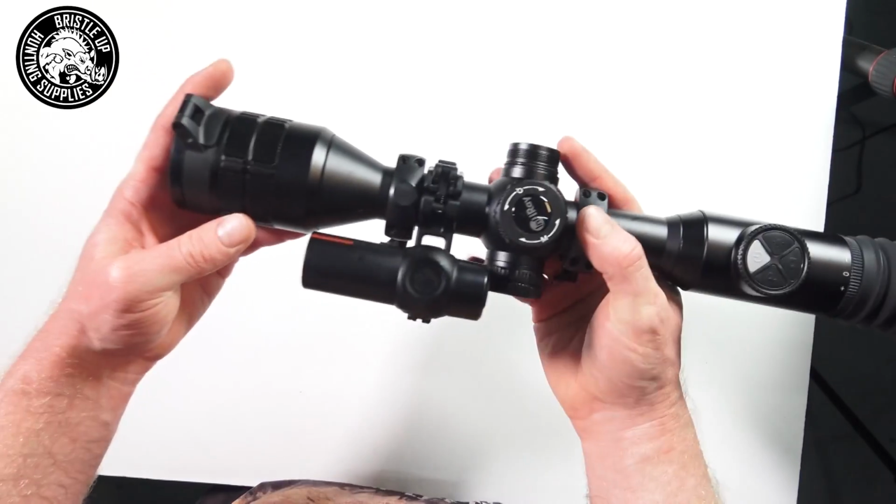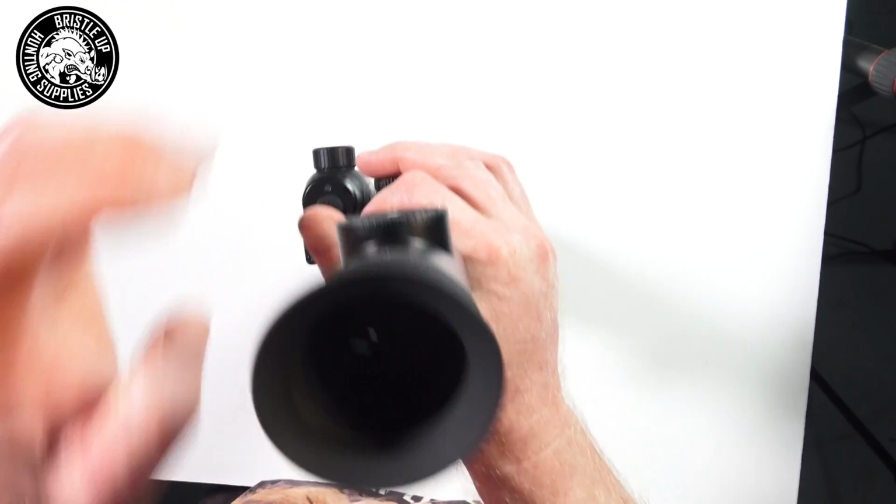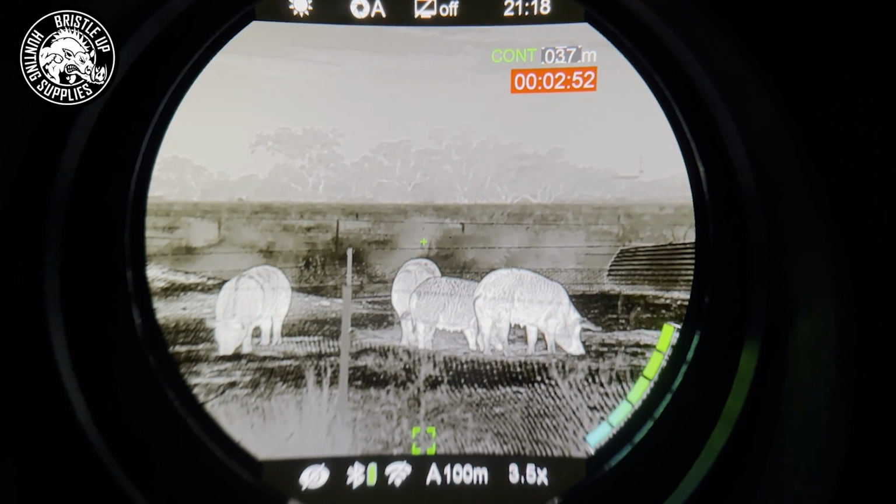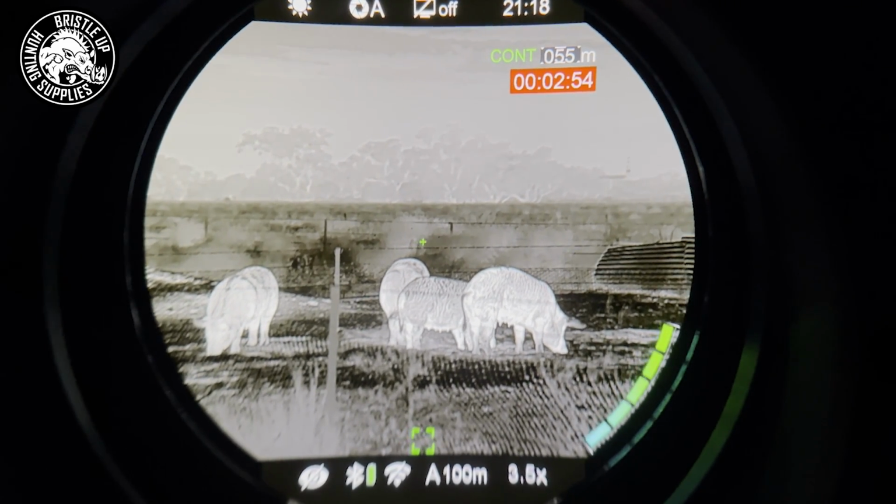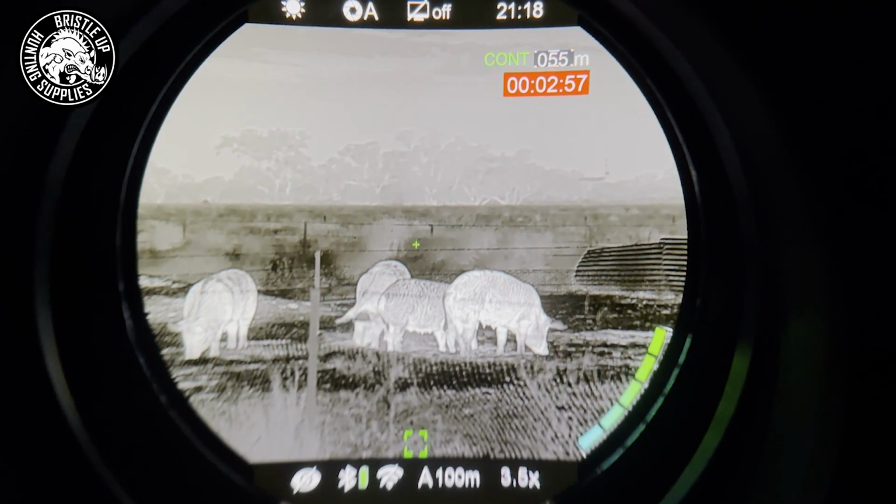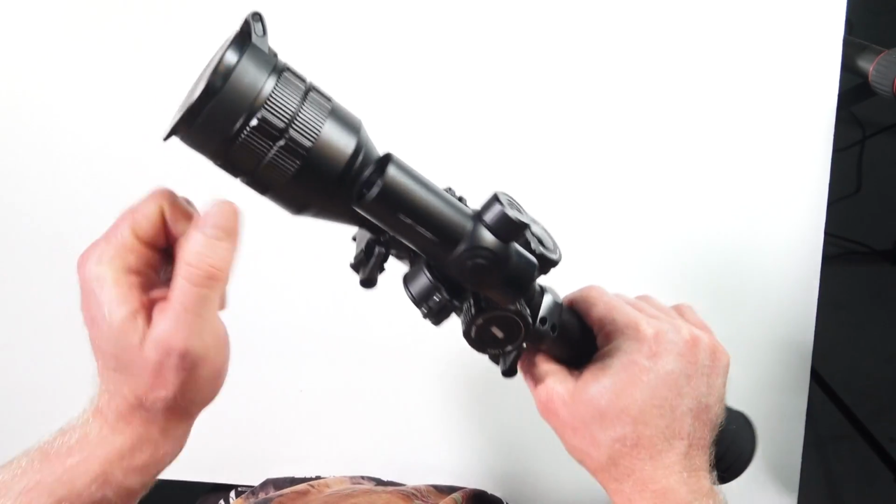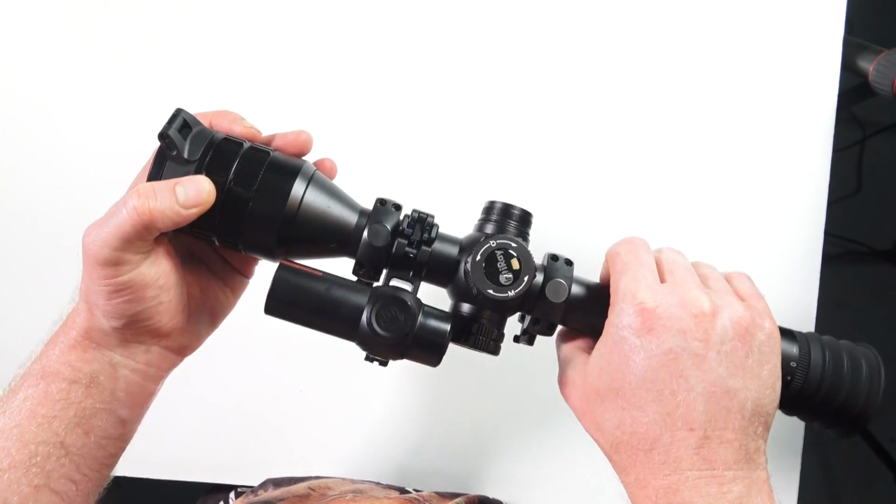All right, so one of the big standouts on this particular model is that it actually has a round screen inside, which we'll show you later. It's a very big viewing screen, a very good experience when looking through it. It has exceptional image quality with the new sensor, and the rangefinder has really good distance on it.